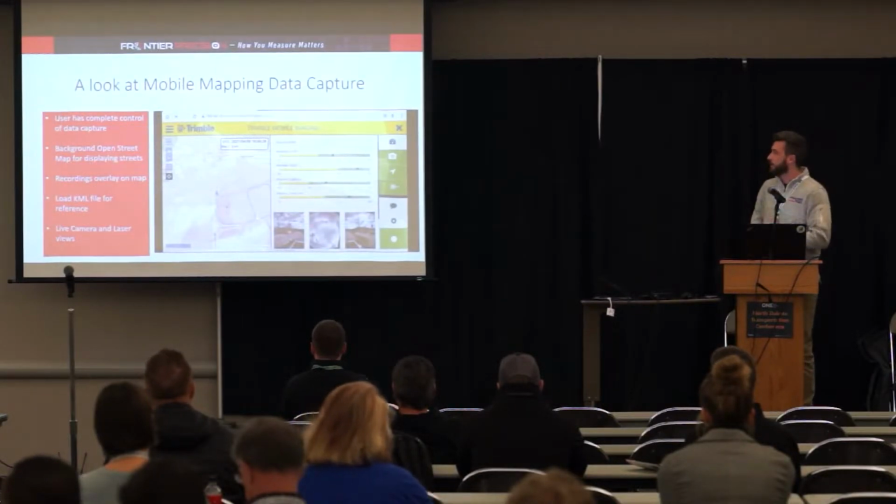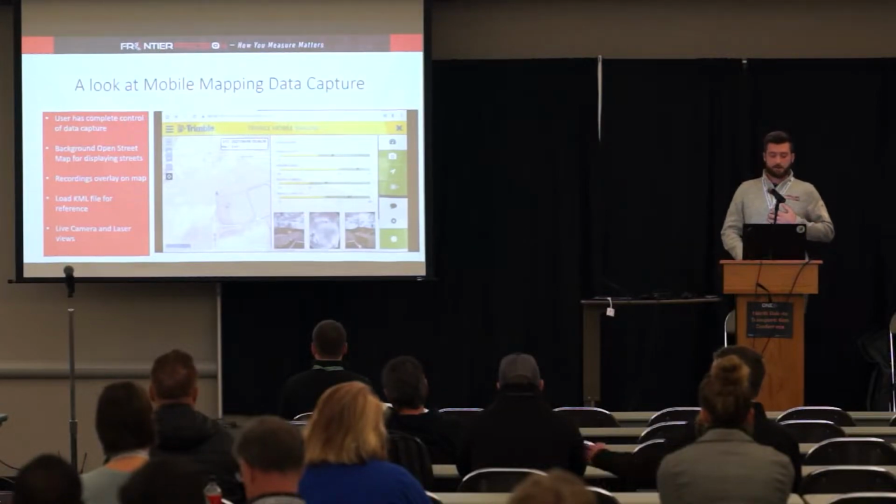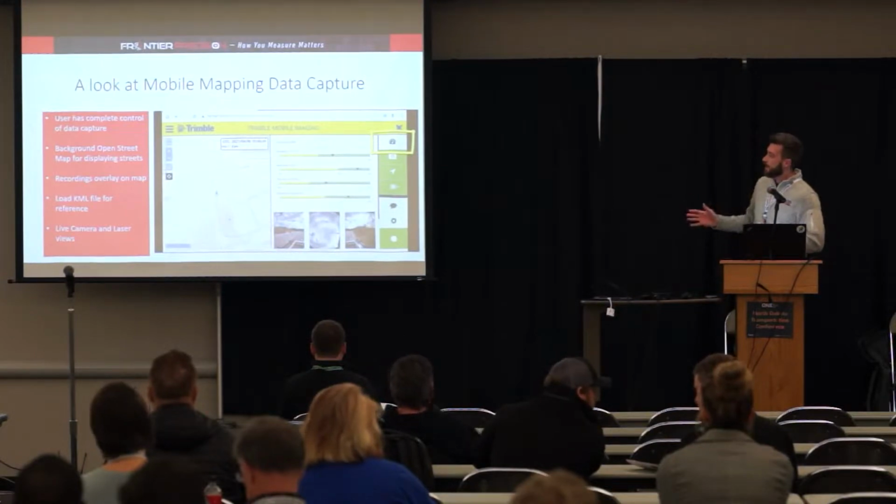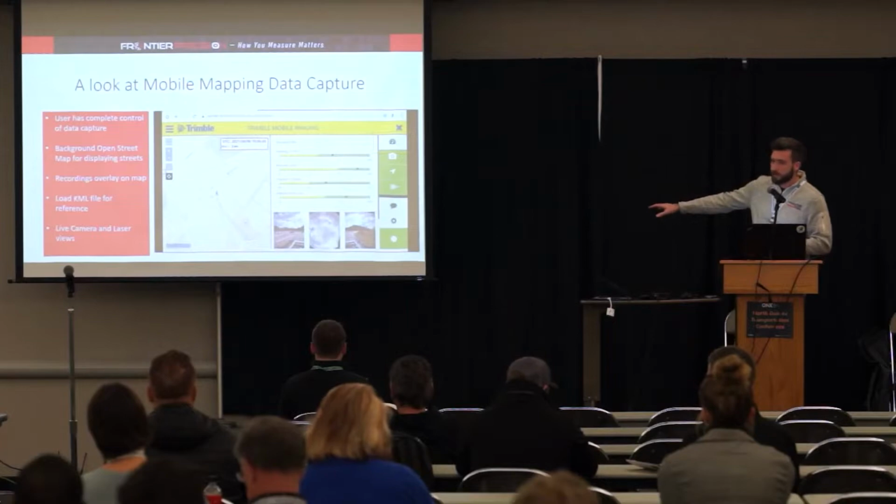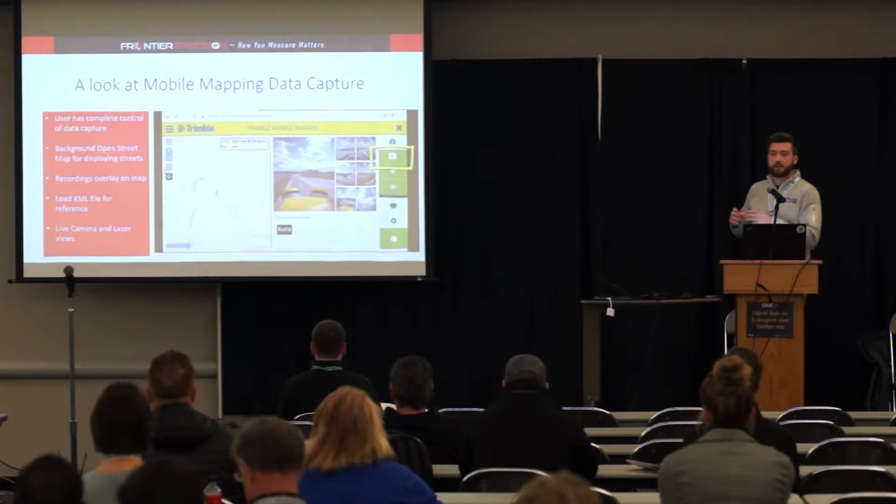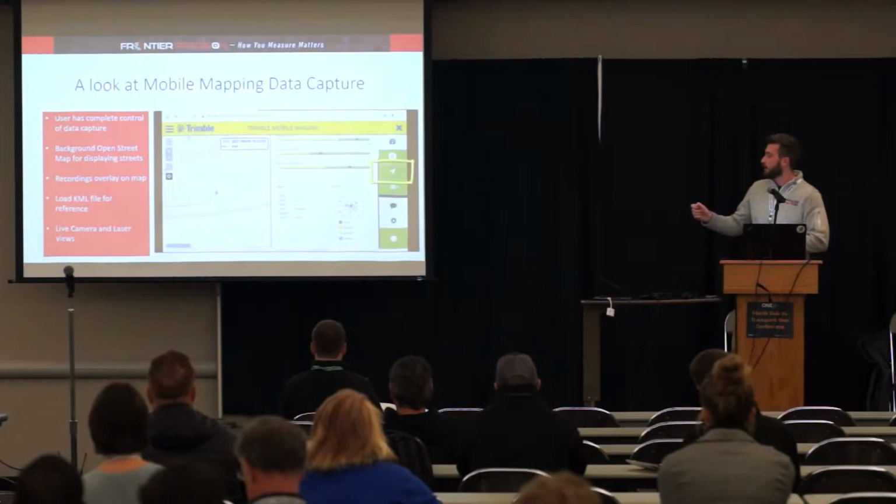So let's take a look really quick. This is a system that I use personally. To give you a sense of what that data capture looks like, I mentioned it's simple, right? There's a record button in the bottom right-hand corner of the software interface. This is actually running on a phone or a tablet within the vehicle. So you're literally just pressing one button.